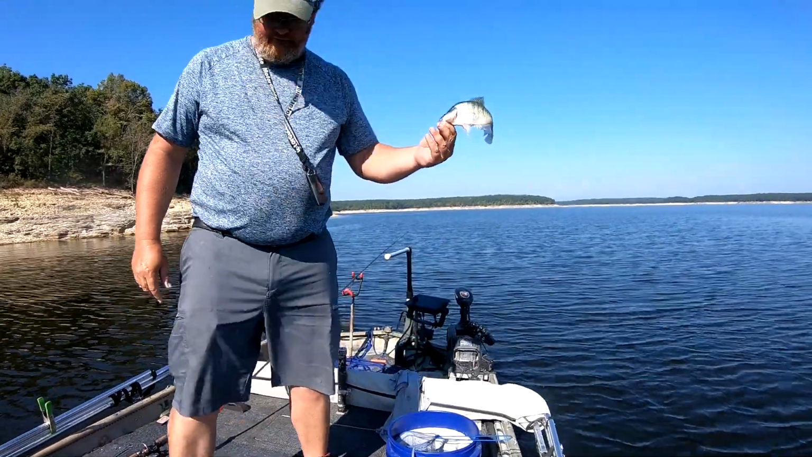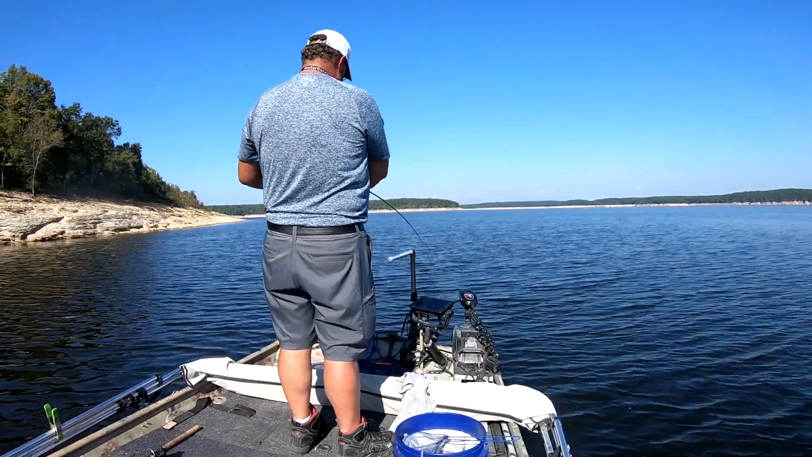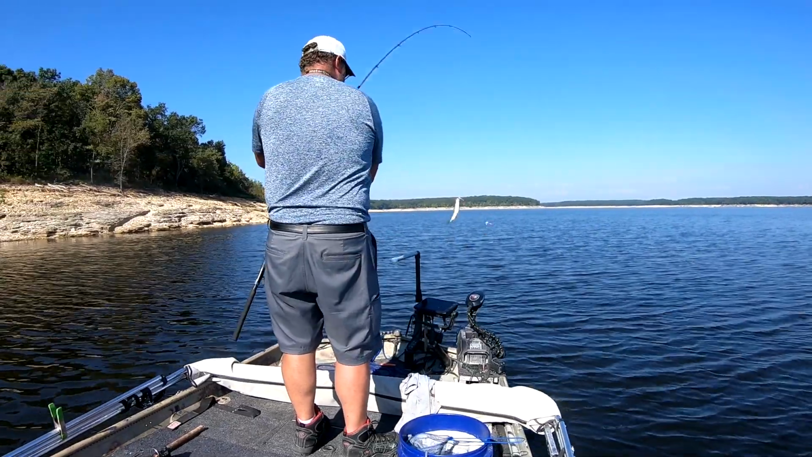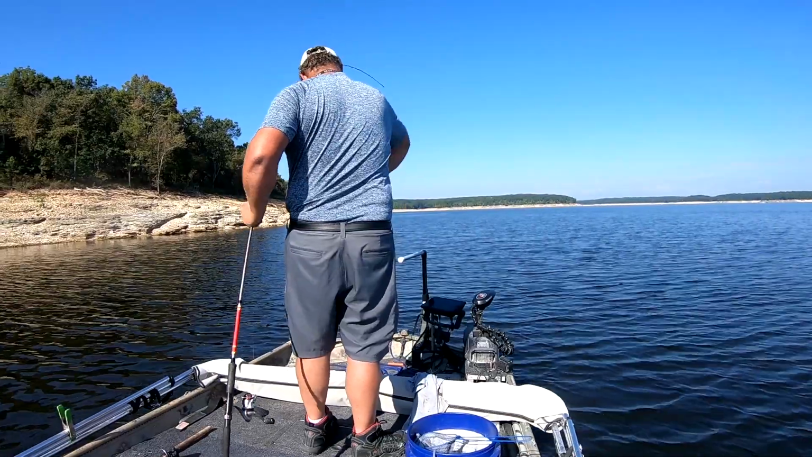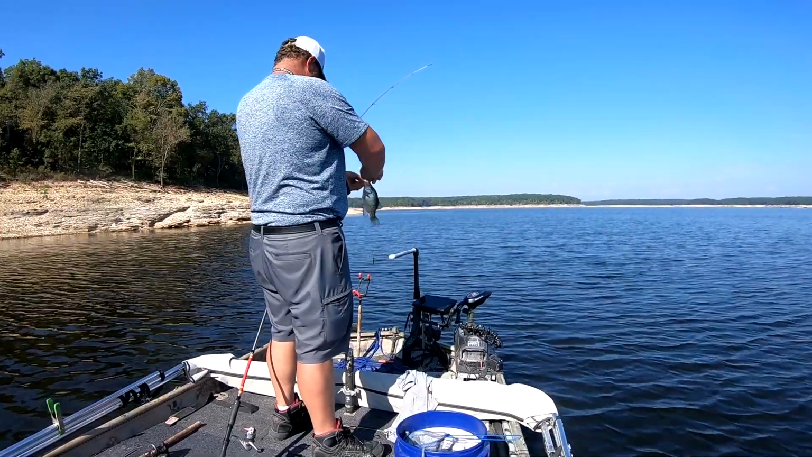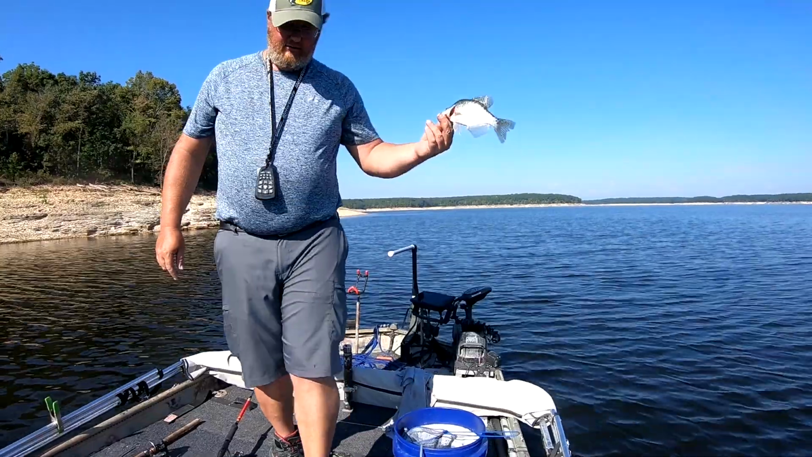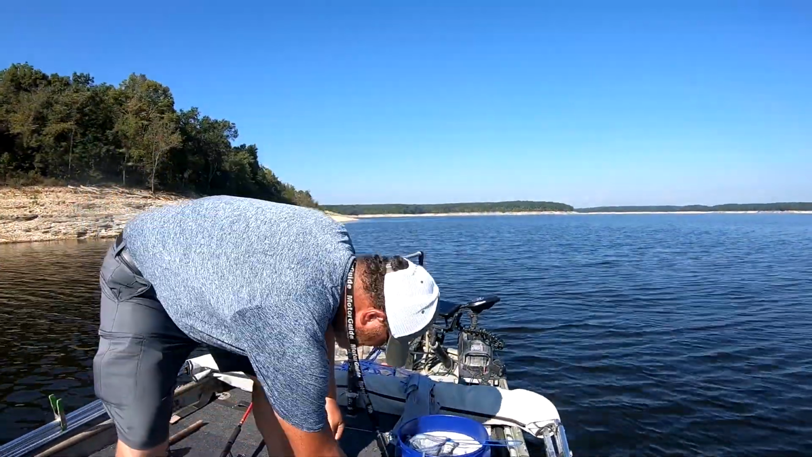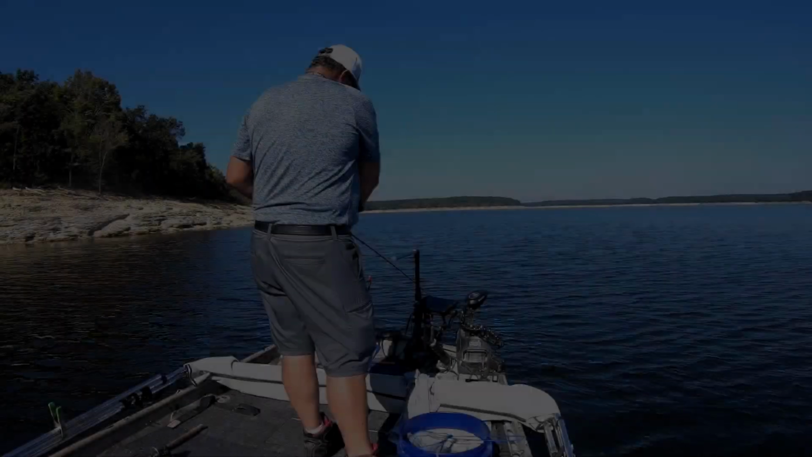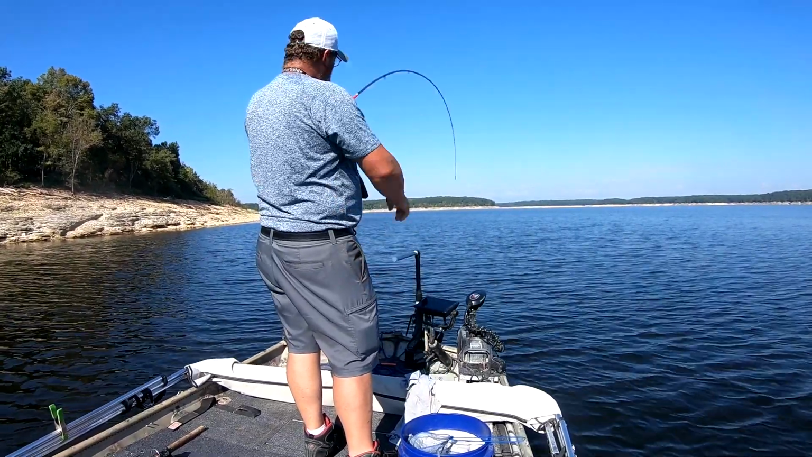Another good 10-inch fish. Good. Another good crappie. Nine and a half.